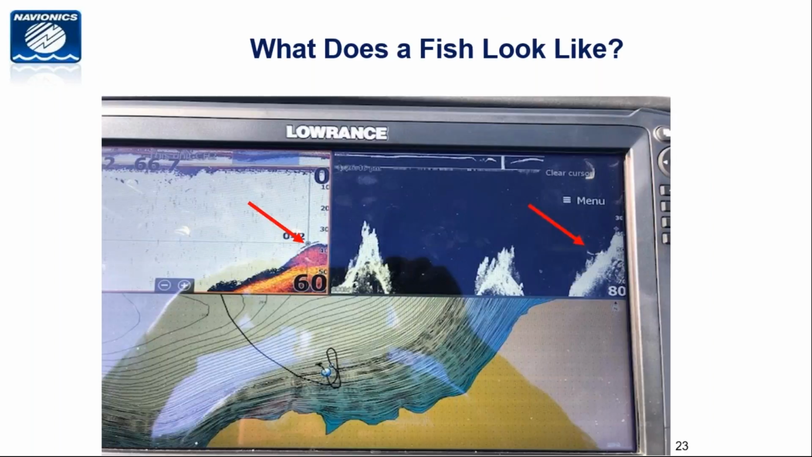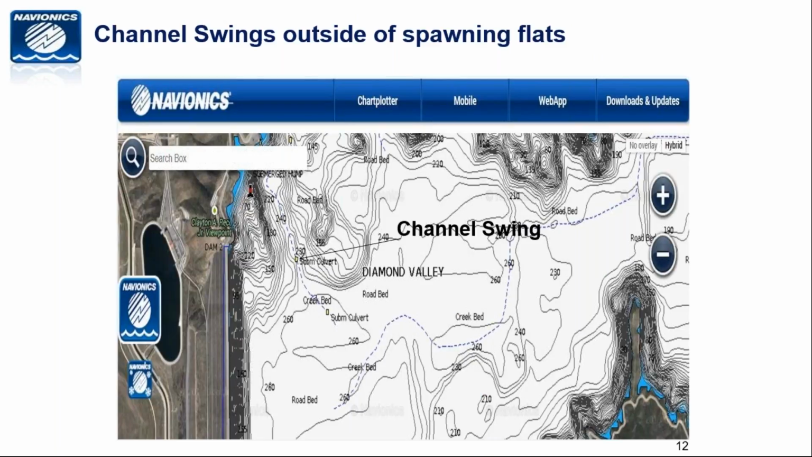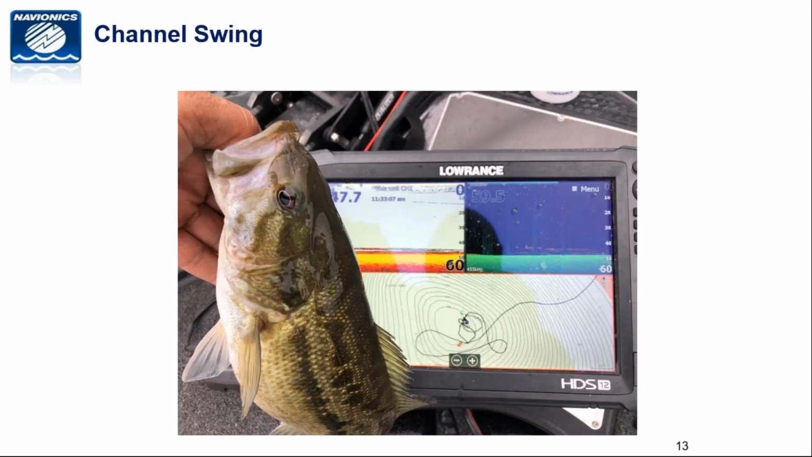Let's see, where did that slide go to? And again, I apologize. Thank you all for bearing with me. There it is right there. That's a small one. It's probably one of the smallest ones I caught on that. I would say that when you see that many fish on the screen, it's probably going to be 1.5 pounders.